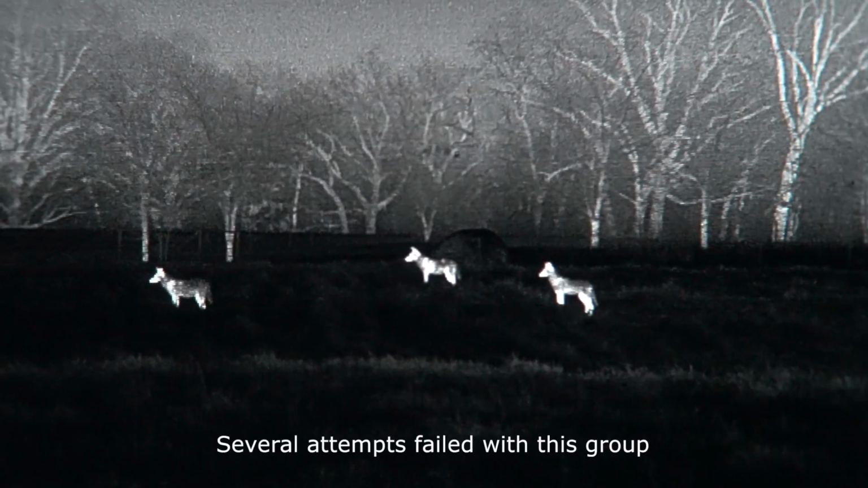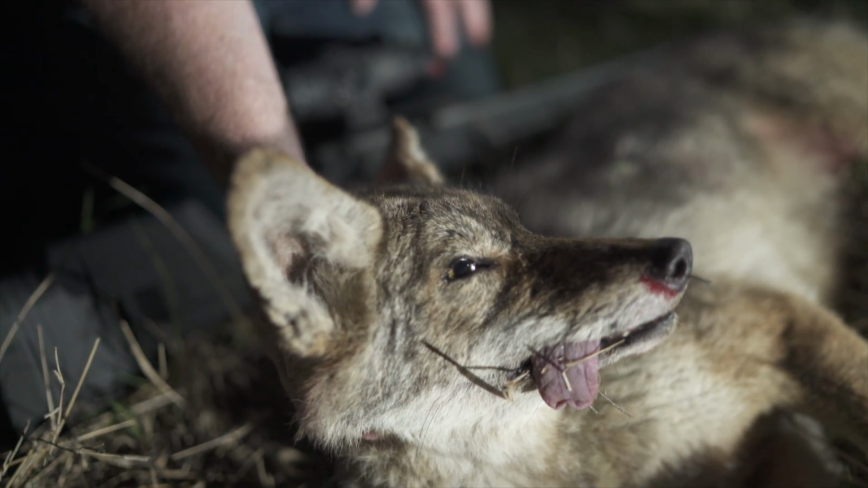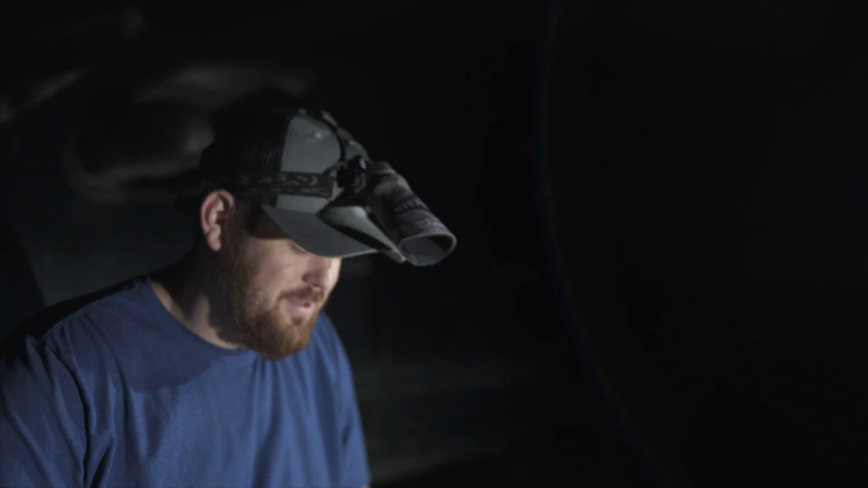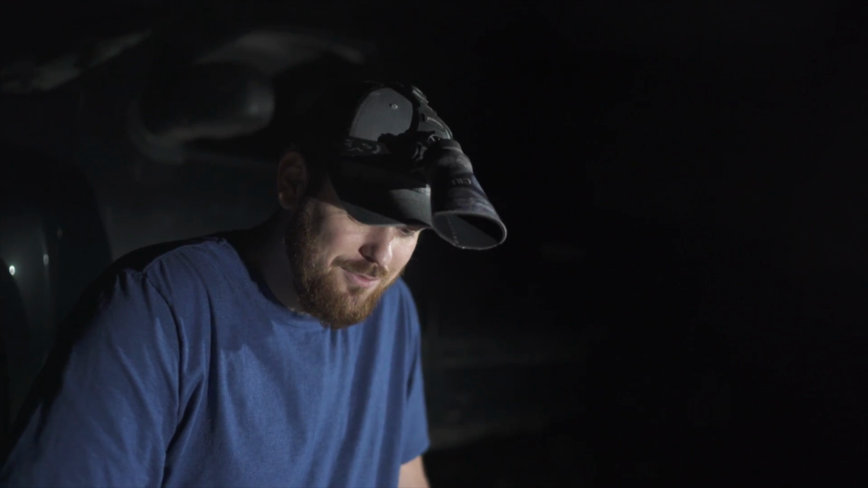I've always looked at the thermal night vision guys with no ill will or anything towards them, but it was kind of like, man, anybody can do that. But with the right equipment, it's not cheap, but you get the right equipment and being able to get in there on them and see it crystal clear, good conditions. Dude, this is addictive. This is almost as addictive as the big lights.